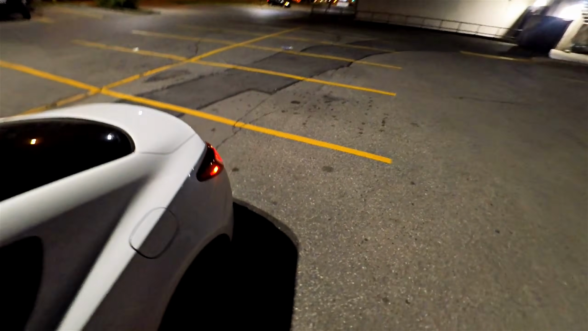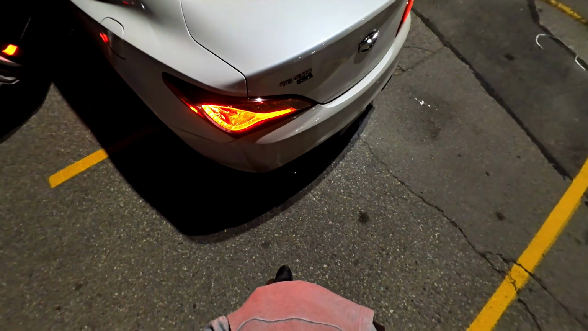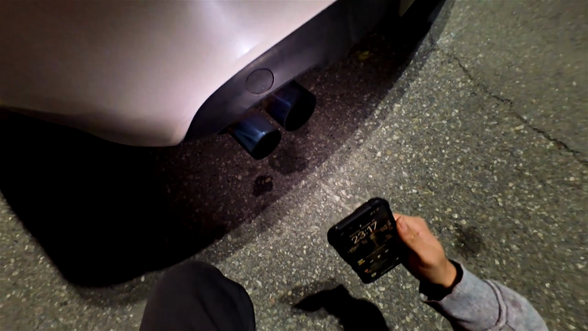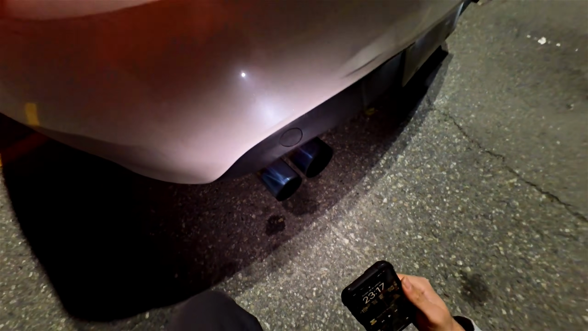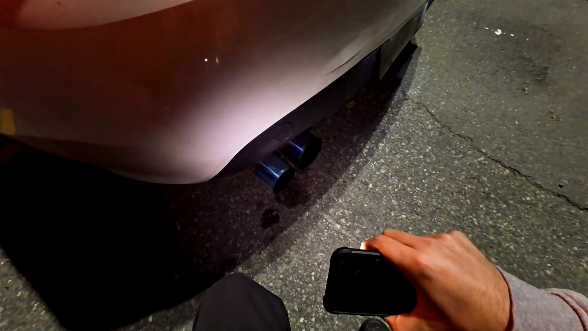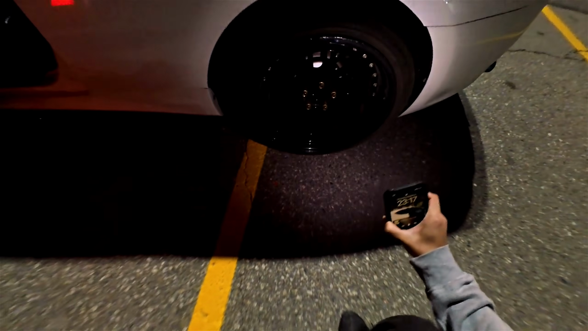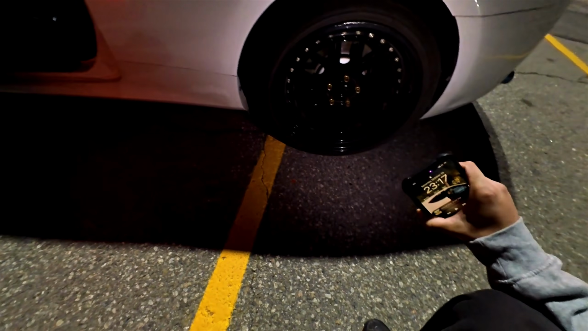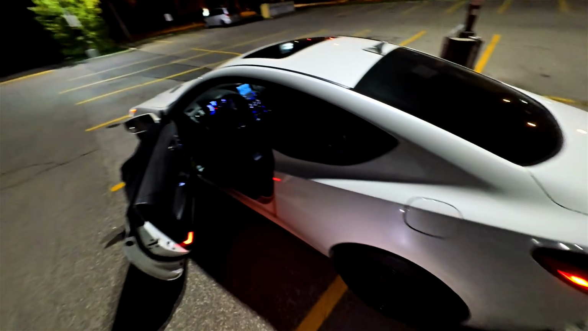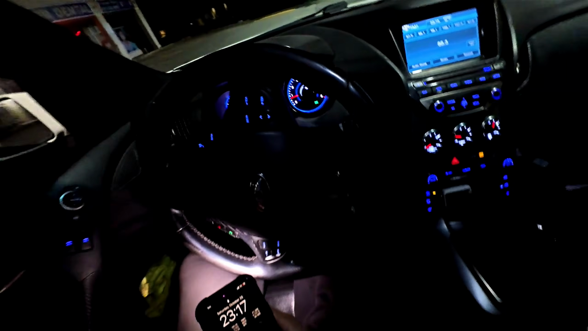Neutral, pause. Let's go hear the sound of the exhaust. There we go. That's how it's sounding on stock. I did drive the car, so it's not really a cold start per se, but you know, it's still making a little noise. Let me show you guys a quick look at the wheels. These are the wheels. Of course, they need some cleaning, but it's whatever. Alright, let's go. Let's start driving.